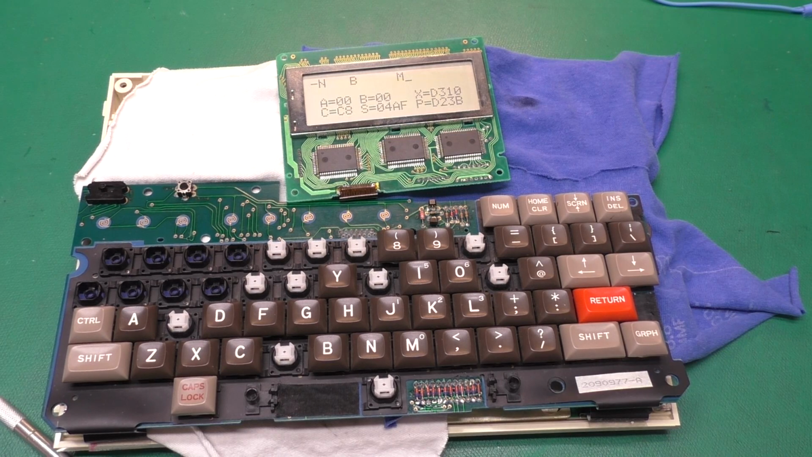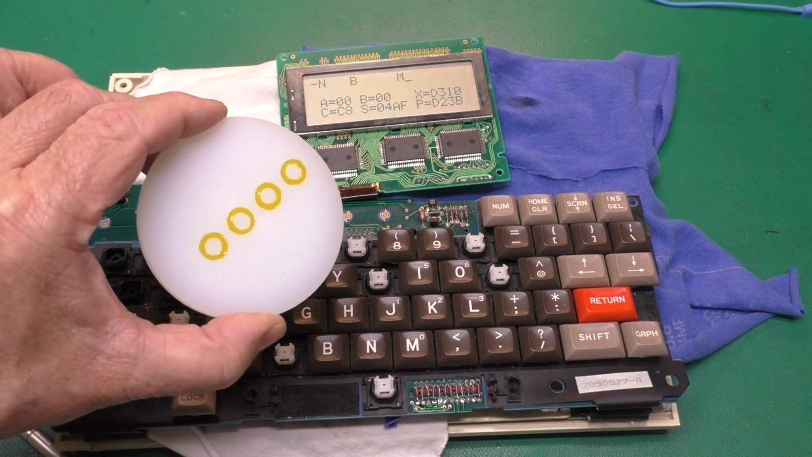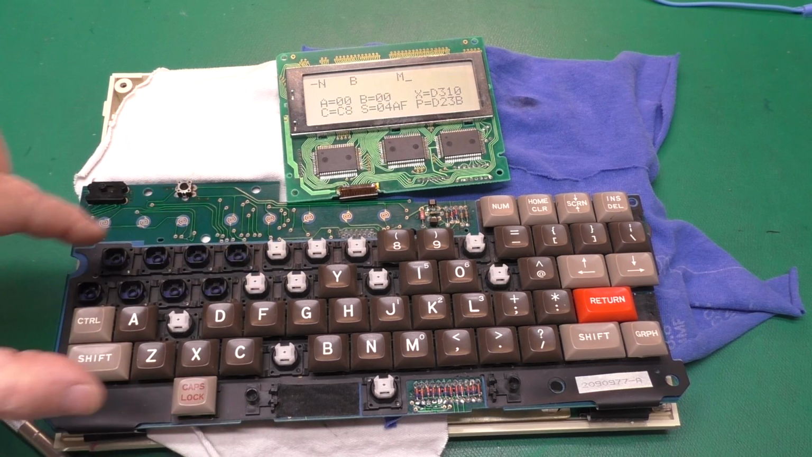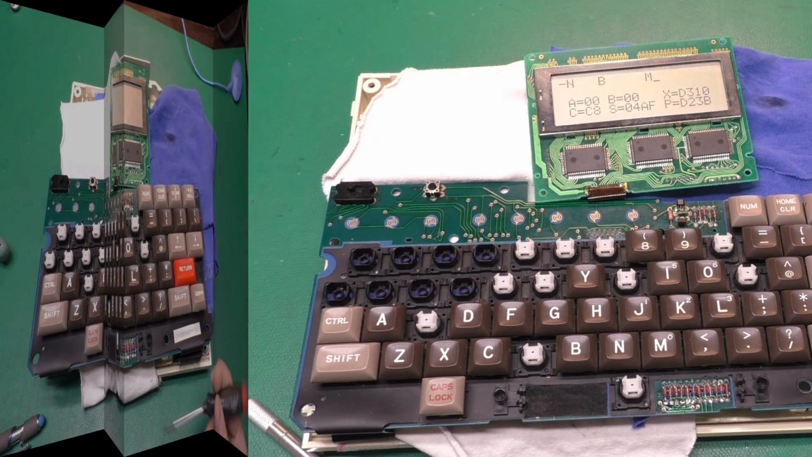And I decided, since I already had these pods all the way off, I would do every key on them. So I need 8 more, which means I need to cut 4 more than I have right now. And then I'll do the rest of these keys here. And this should be all fixed up.